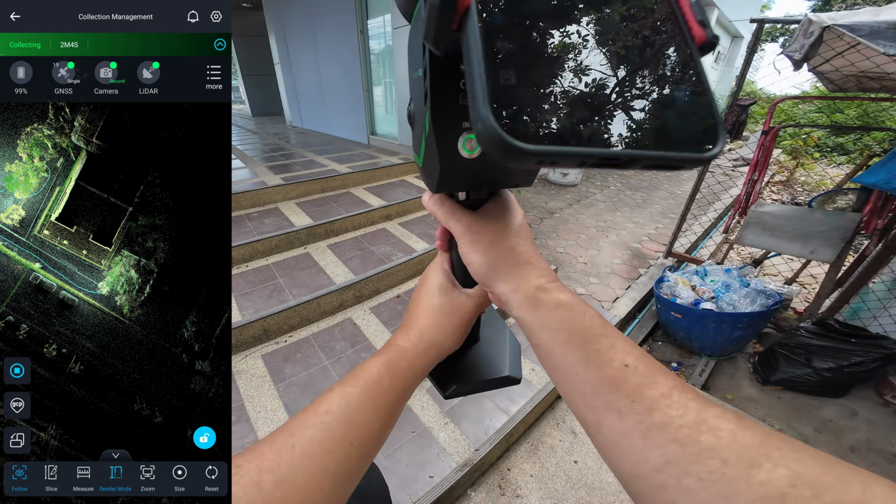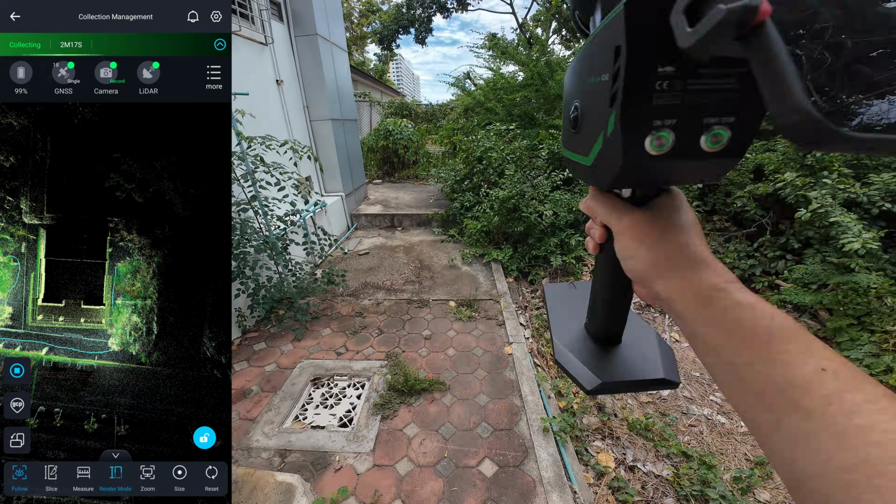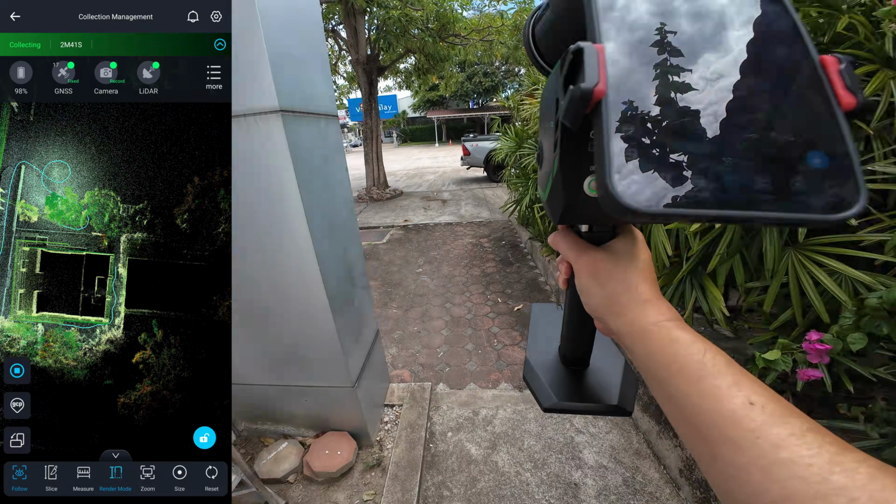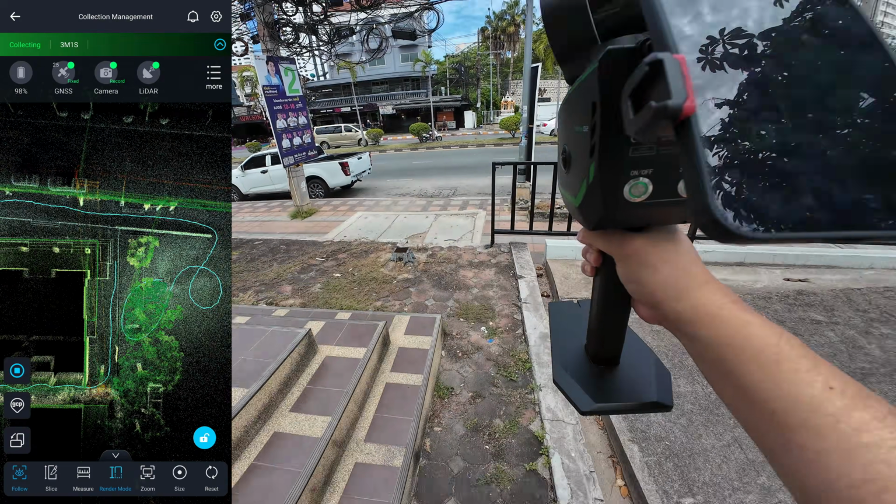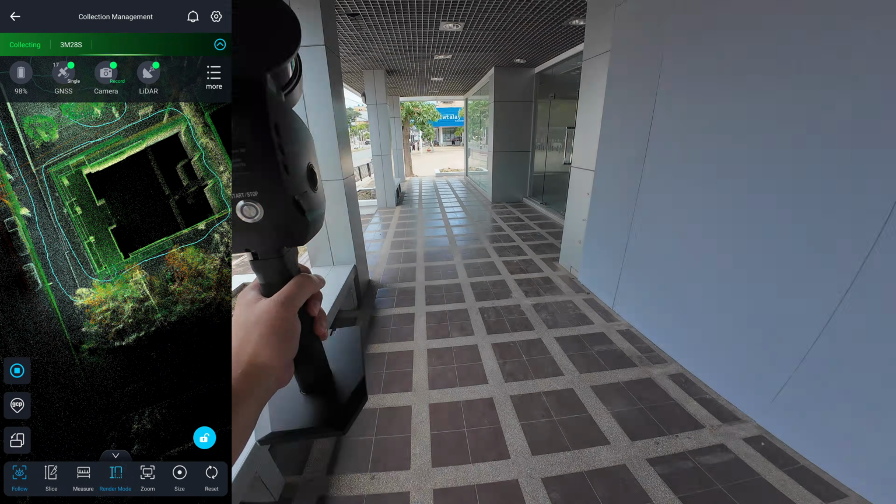No manual adjustment needed. On this side of the building, the semi-open area causes the scanner to lose its fixed RTK solution, but with the LiGrip O2, that's not an issue. It's automatically switched over to slab mode.